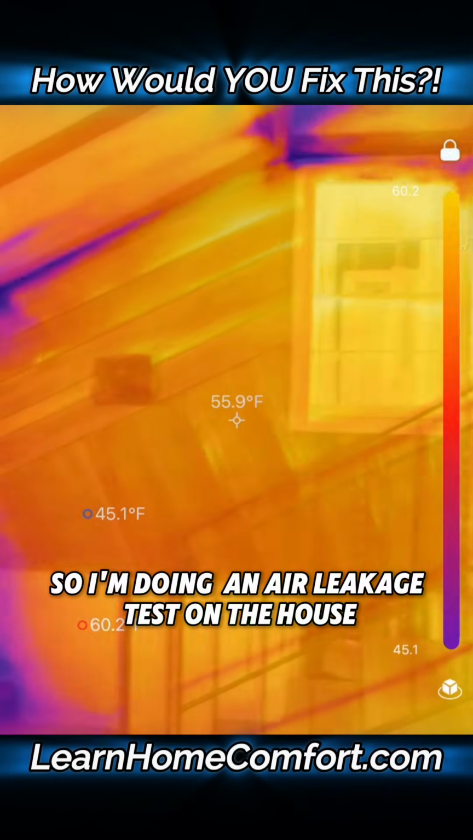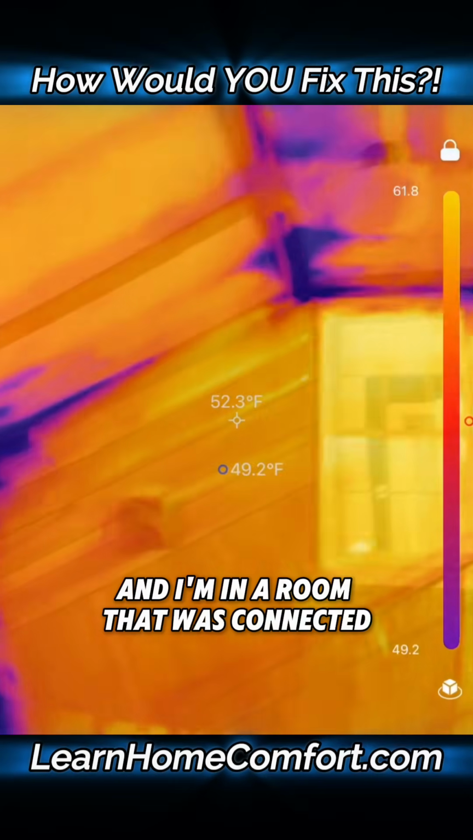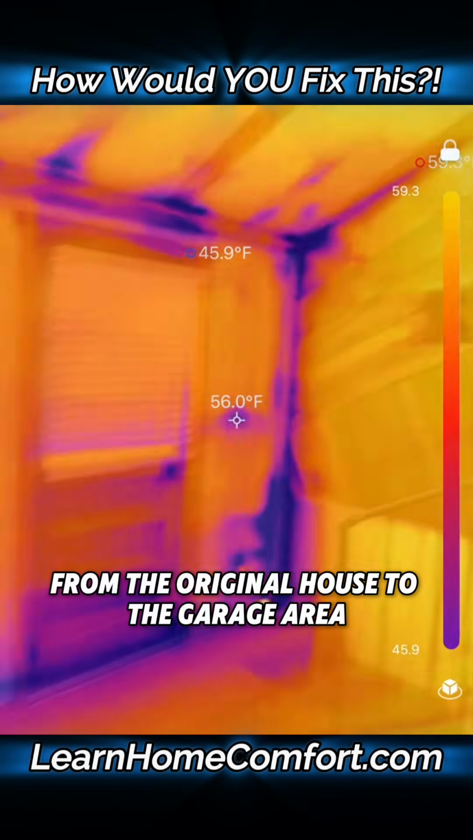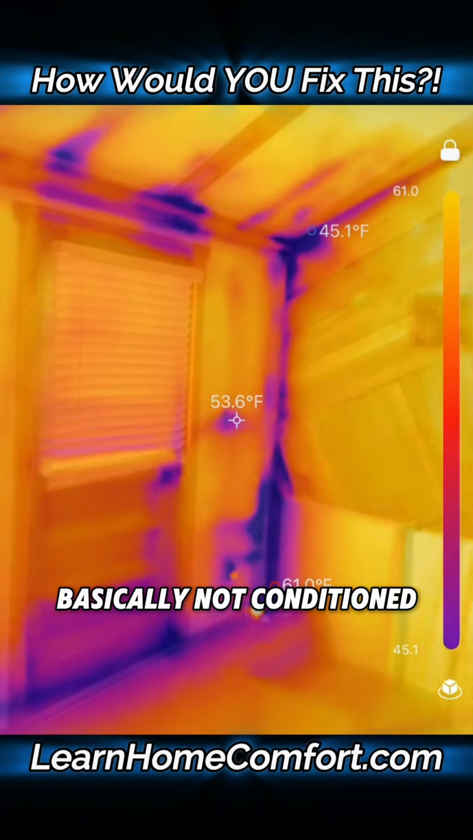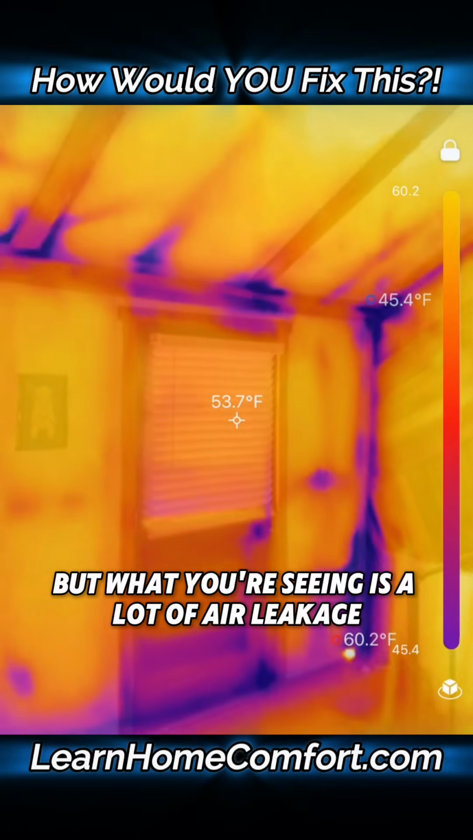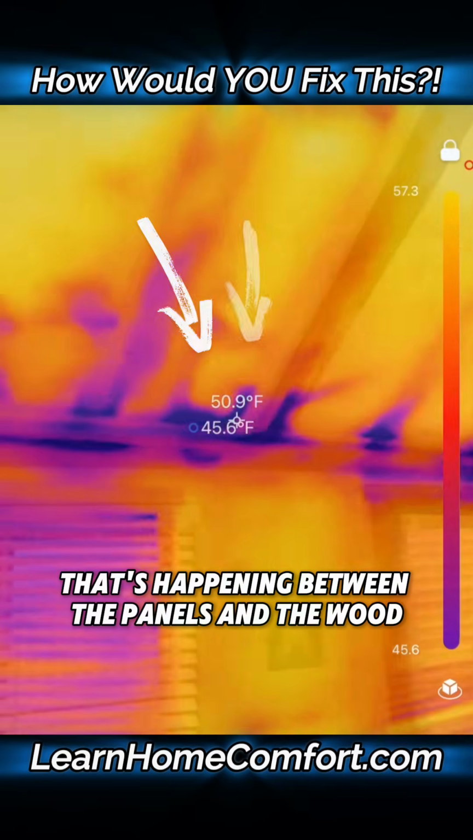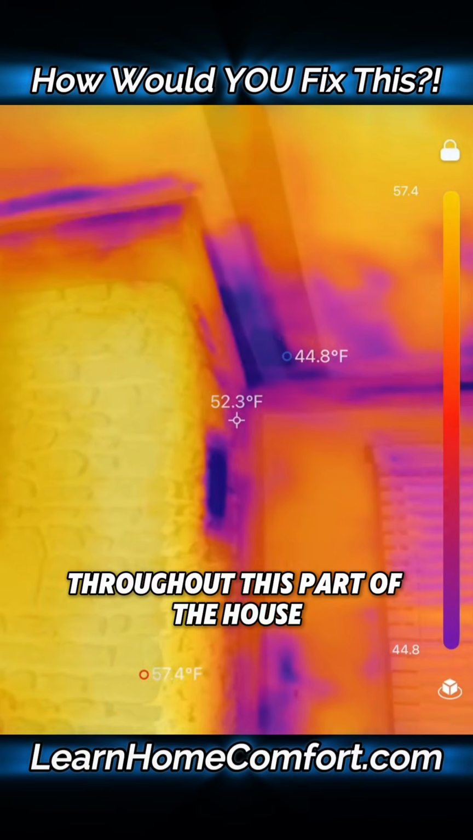So I'm doing an air leakage test on the house while I'm using the infrared camera here, and I'm in a room that was connected from the original house to the garage area, and it was basically not heated and cooled before, and now it is. But what you're seeing is a lot of air leakage that's happening between the panels and the wood trim that they installed throughout this part of the house.